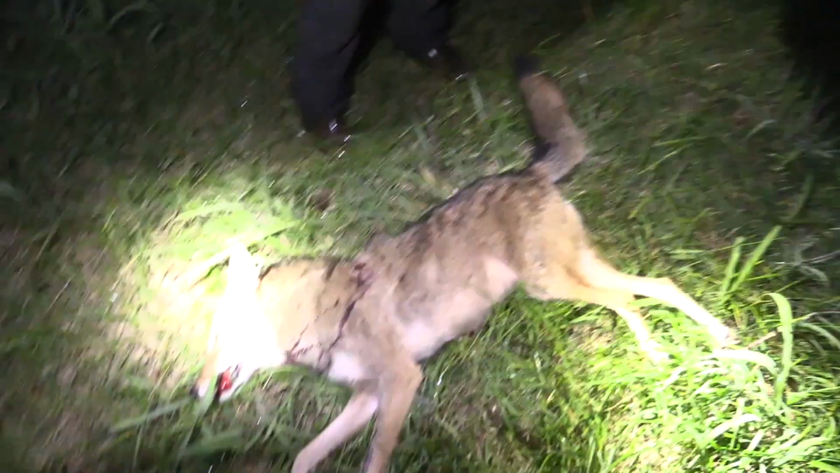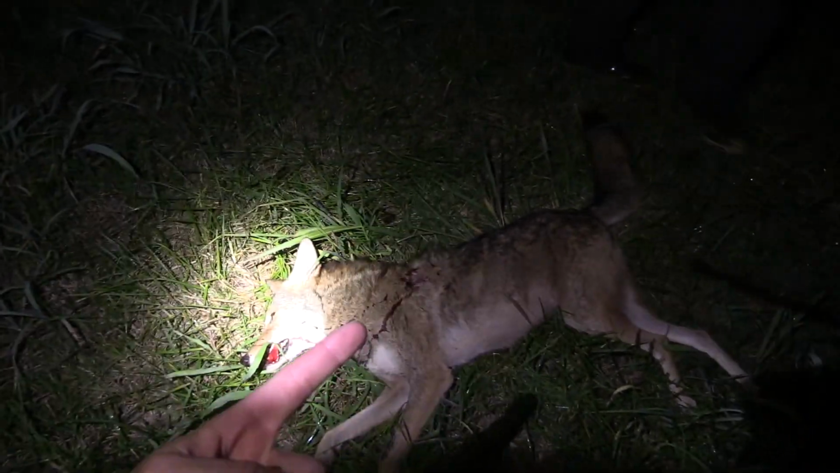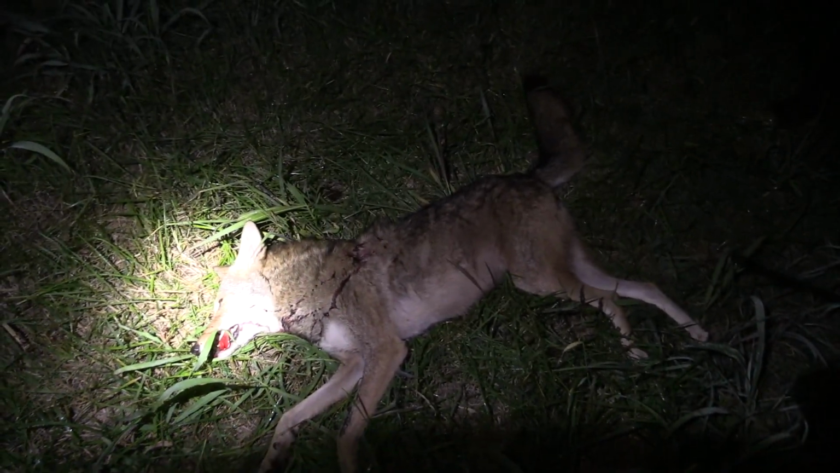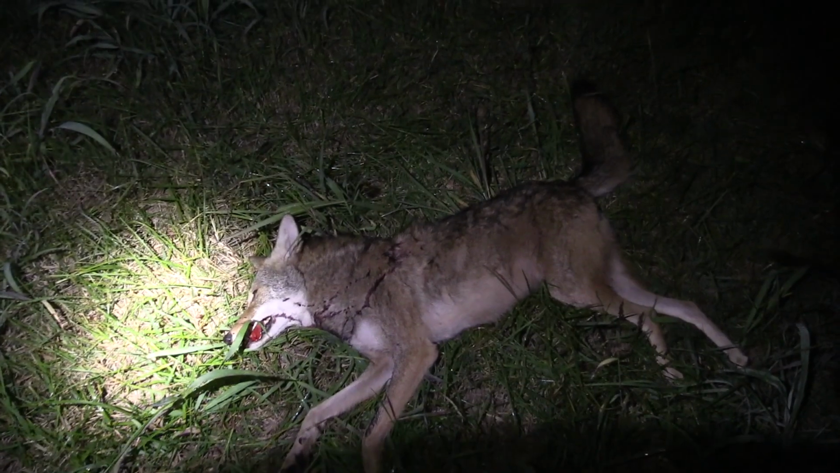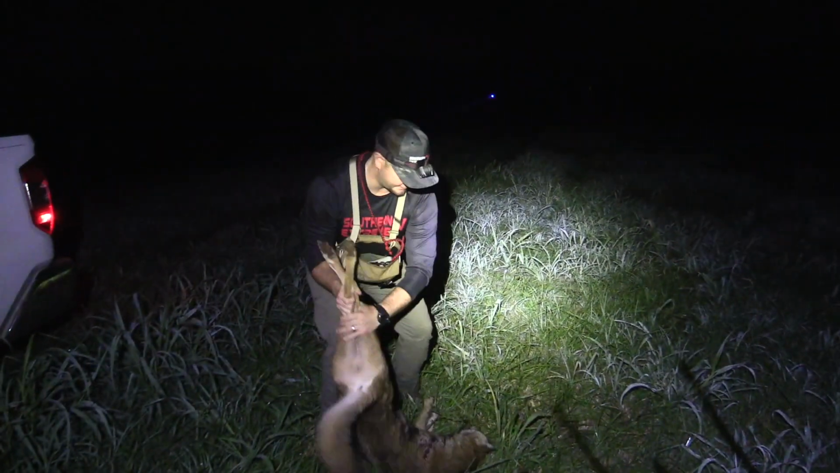That's awesome, man. Well, we got one dog down, two spots left to go. We already know where some other dogs are at because they answered us back and howled. So we're going to get this bad boy right here loaded up, and we're going to see if we can shoot a couple more. Just to give y'all some perspective.